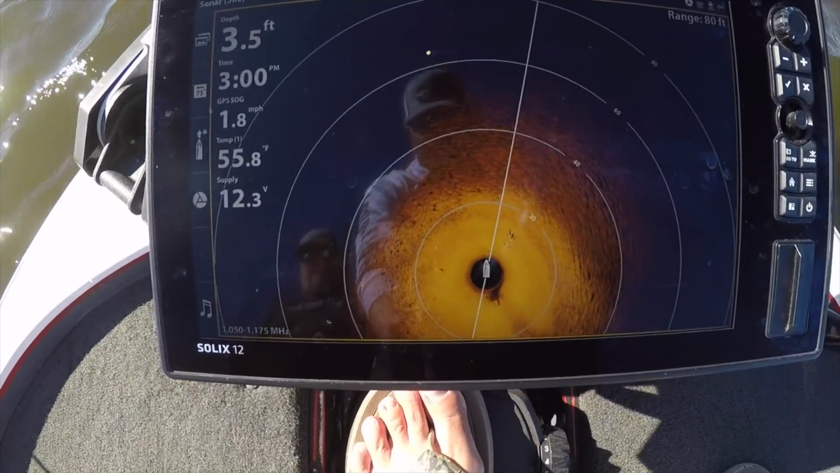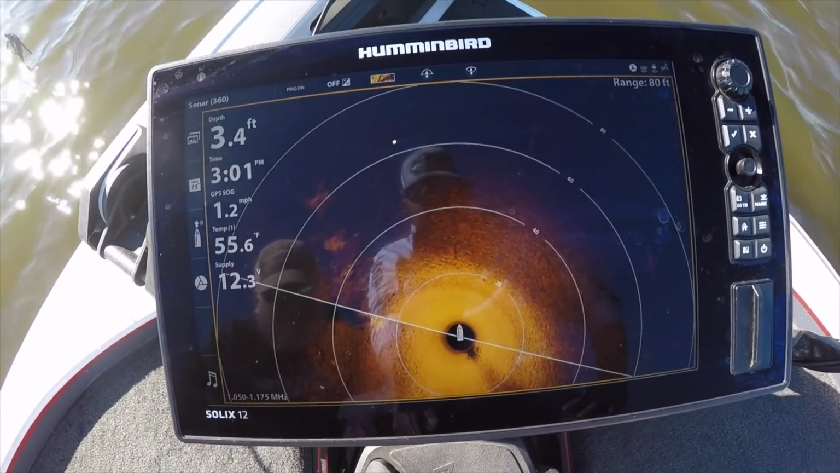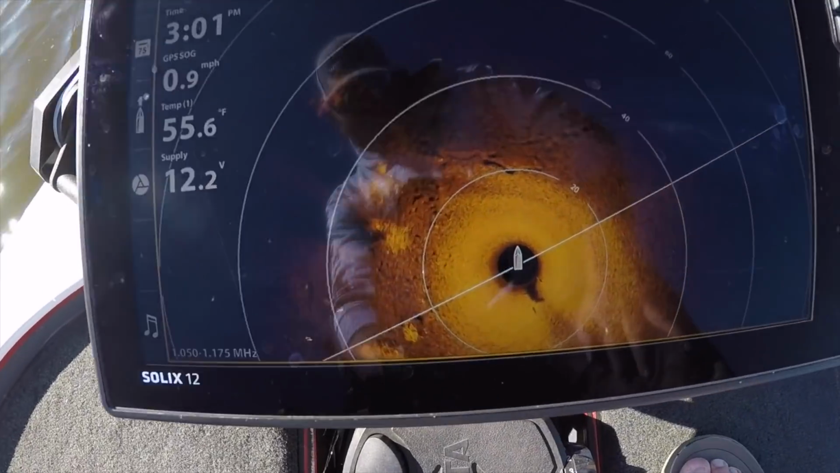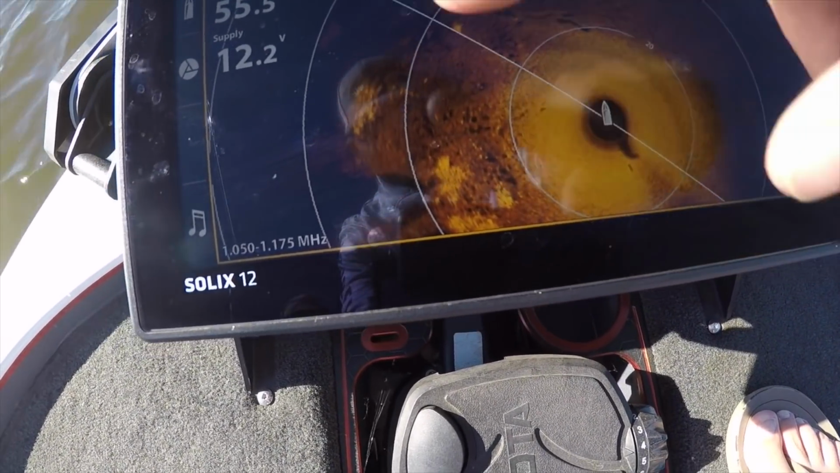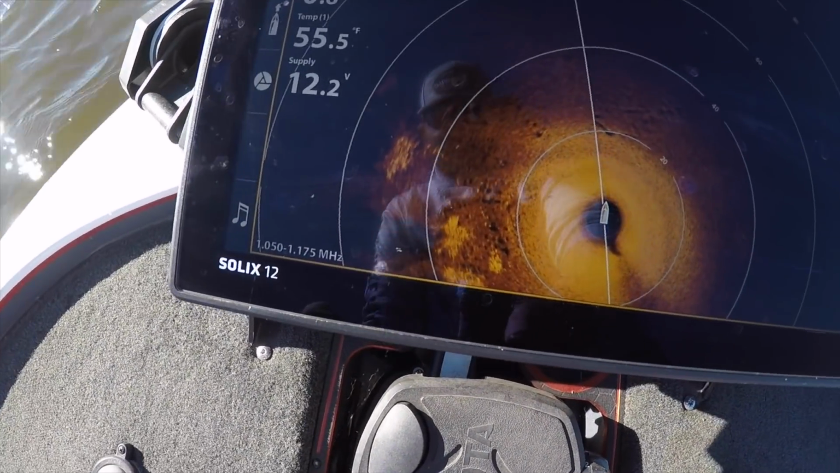All right, we're looking for a brush pile. Pick it up on this go round, I would think. Yep, there's one right there, two right there, three right there. There's one now behind us. We've moved past it. Well, it's crazy how you can see the shadows off the brush. There's another one. Another little one there. There you go. All right, in there.